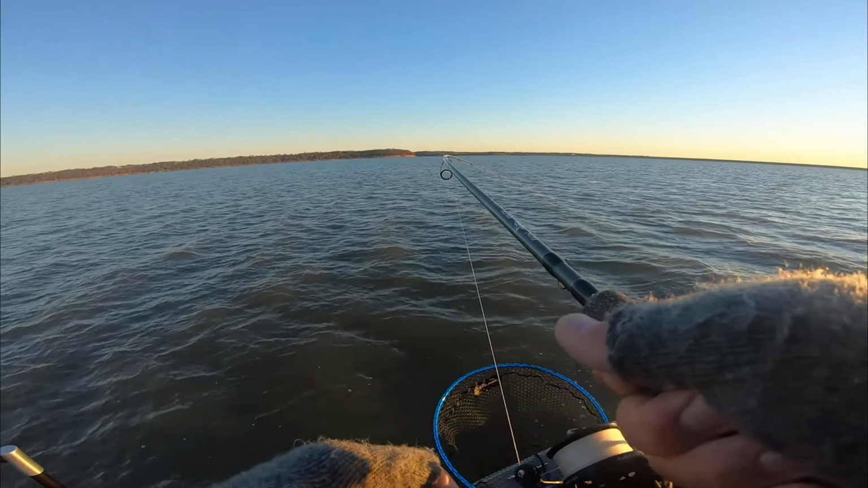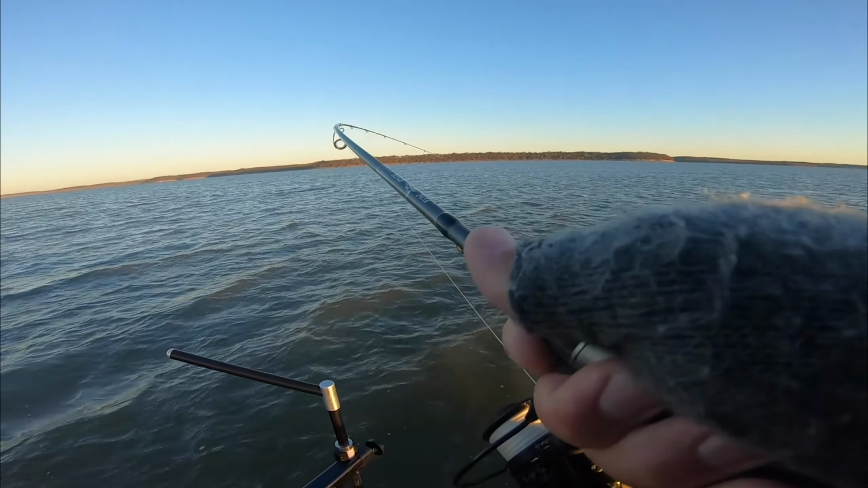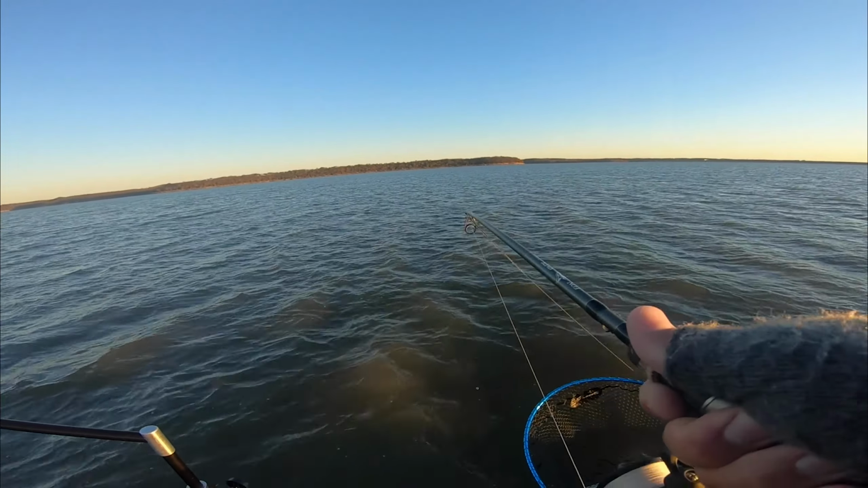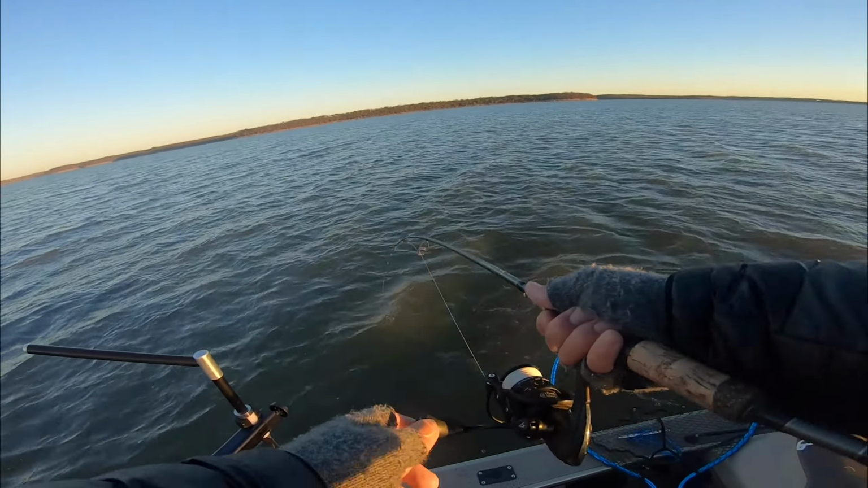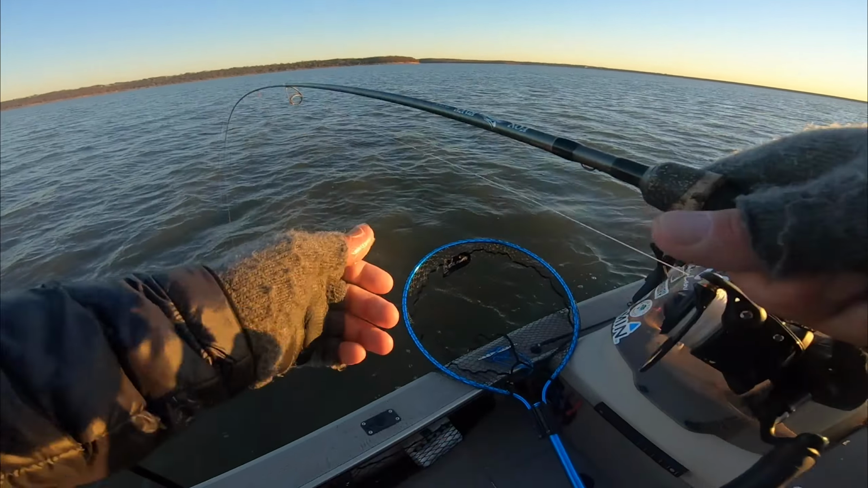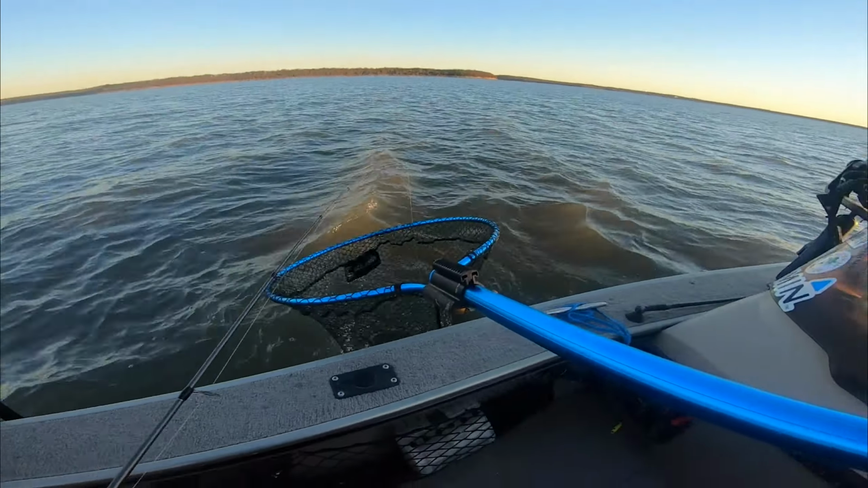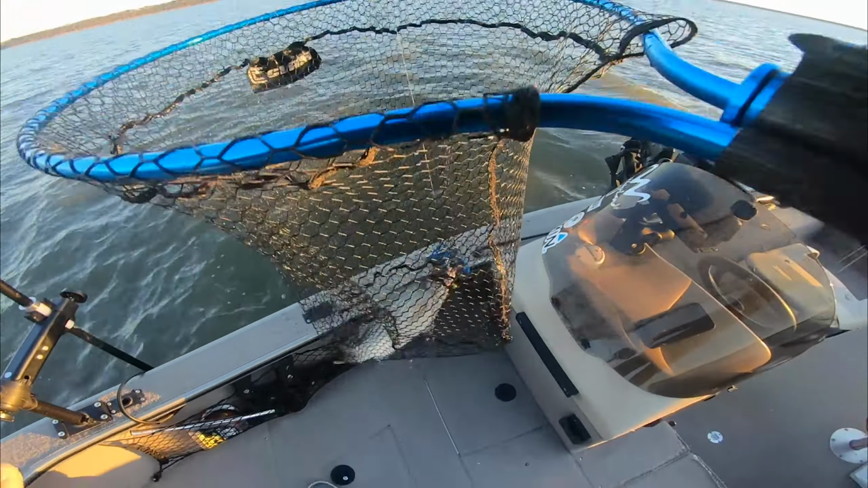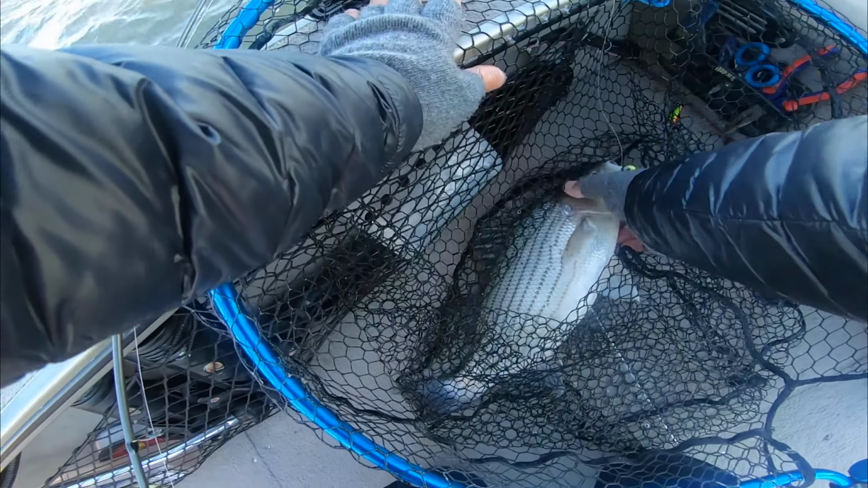Still been trying to dial in exactly what they want, because they're not crazy active yet, but with the sun coming up a little higher, they're going to start doing it more and more. Another nice chunker. I've been getting the casts dialed in, because these fish don't really want to move crazy far, or at least it seems like that for their bait. So you've just got to get the right cast, right in front of their face, and they'll bite. That is a chunky one.